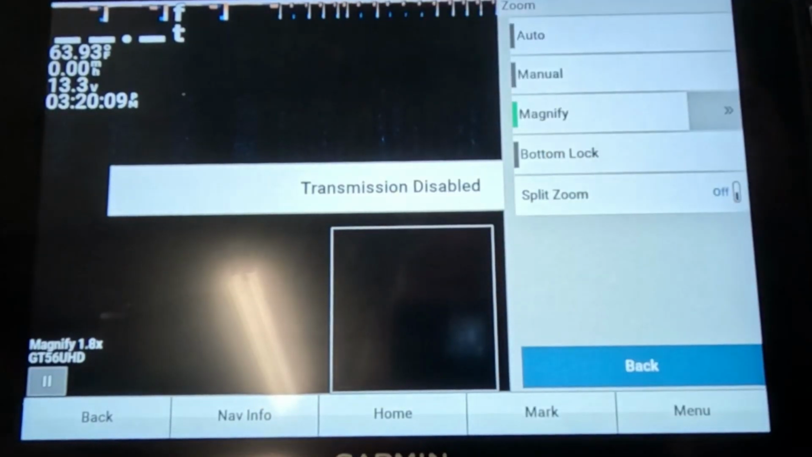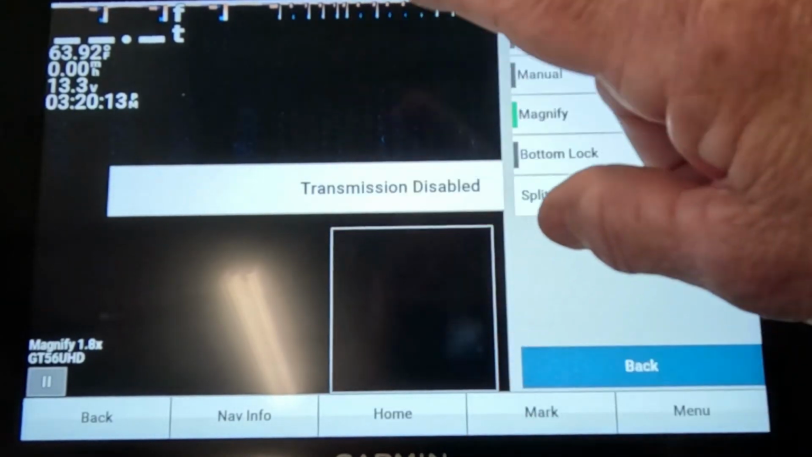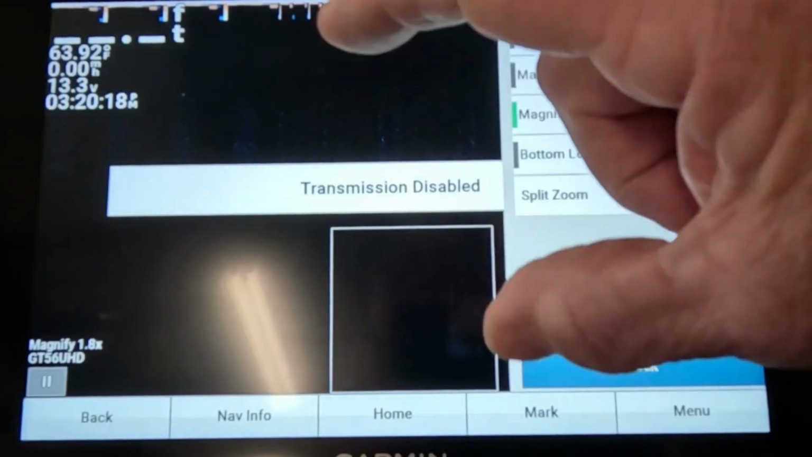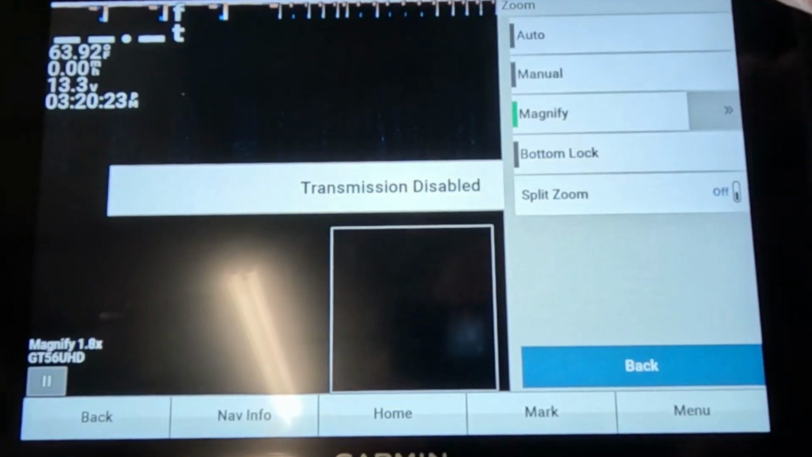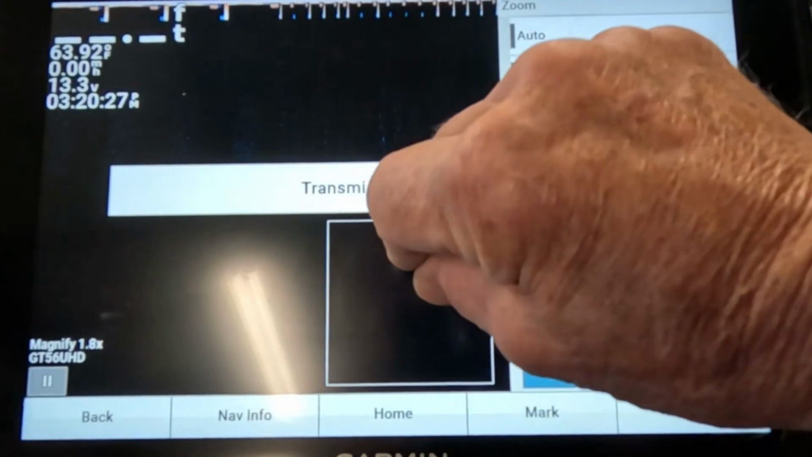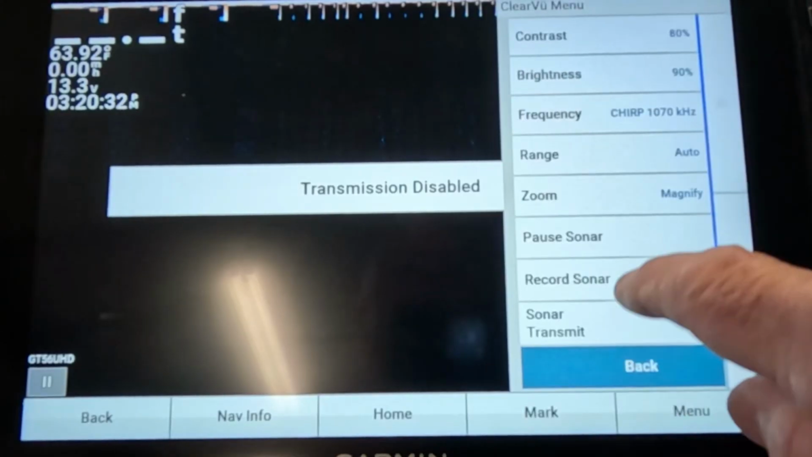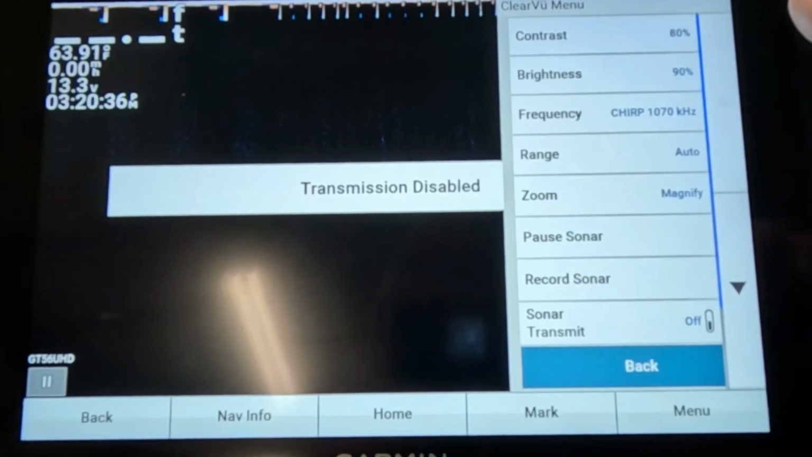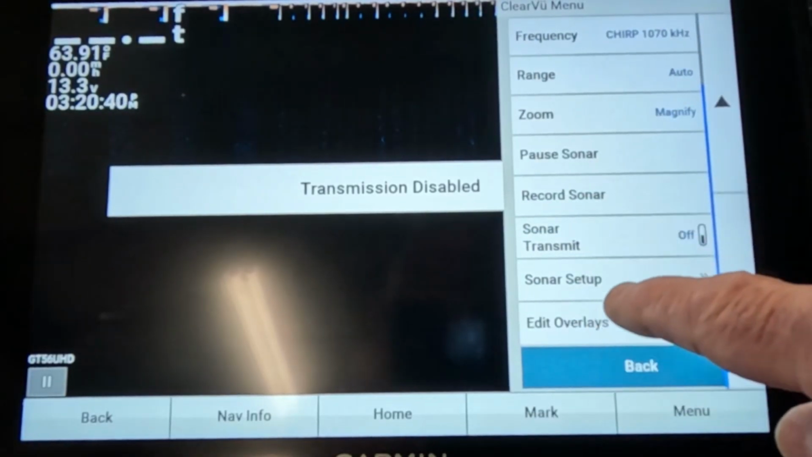There's fish hiding down in there, especially in the brush tops. I use it a lot for that. Sometimes I might run by a brush top and I don't see anything, so I zoom it real quick and look in there real close to see what's in it. But anyhow, if you like the zoom, put it on magnify right here, and then you can just close it, just pinch it, and it'll go right away. That's really about all you need to fool with on down imaging.